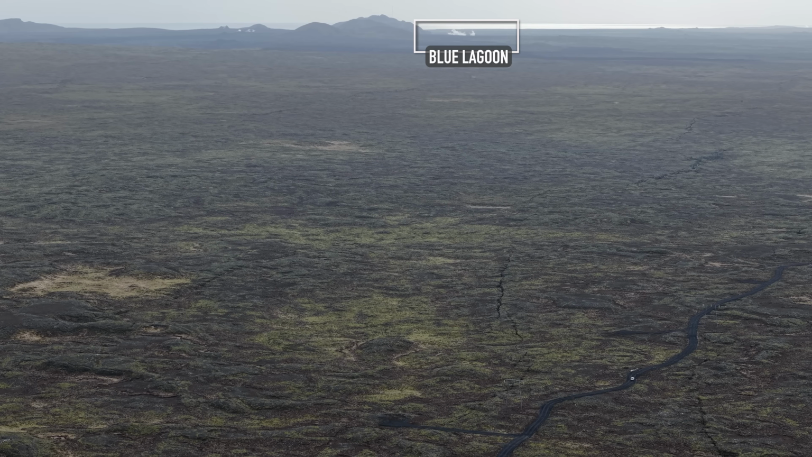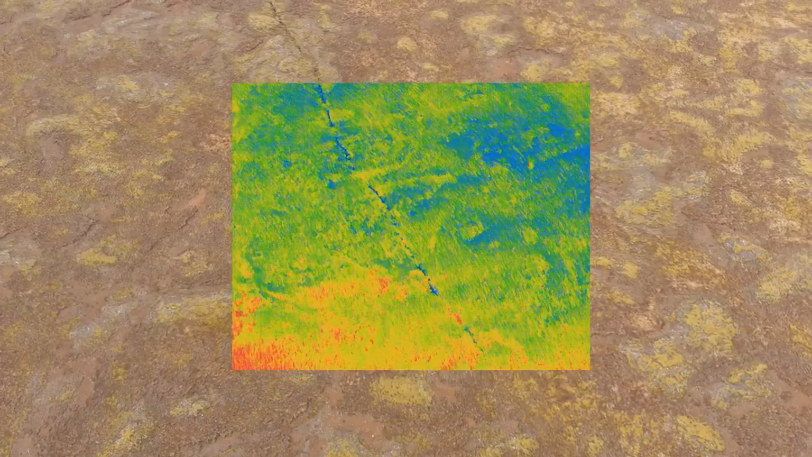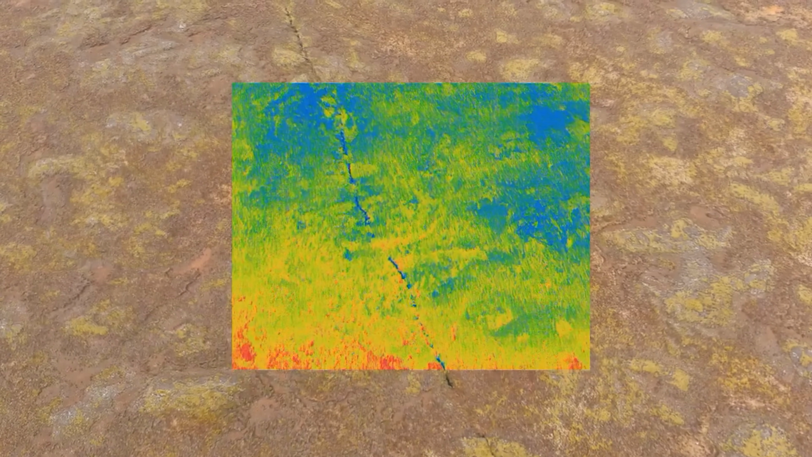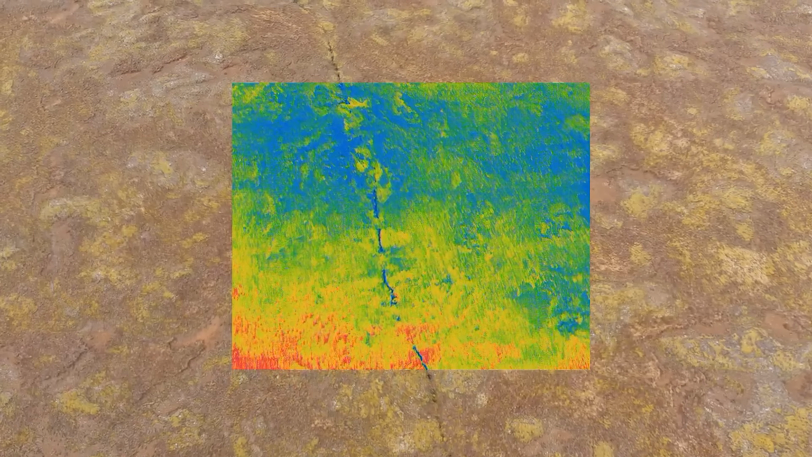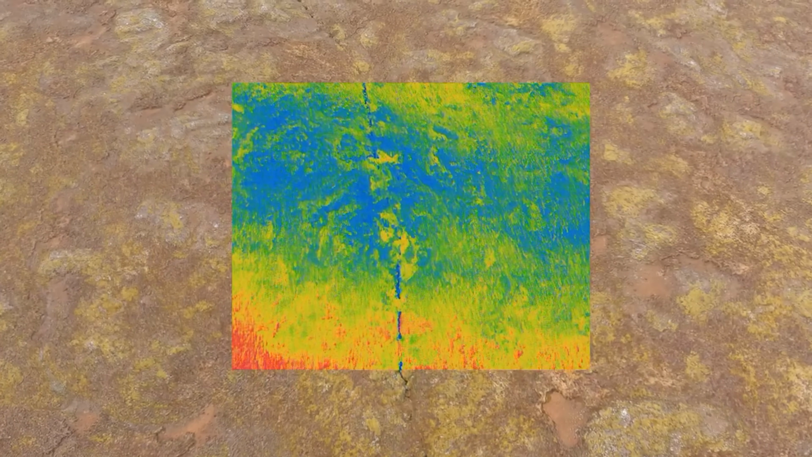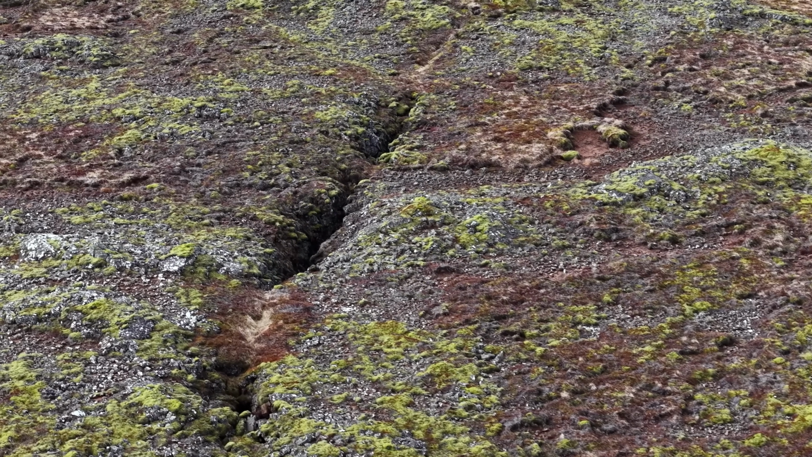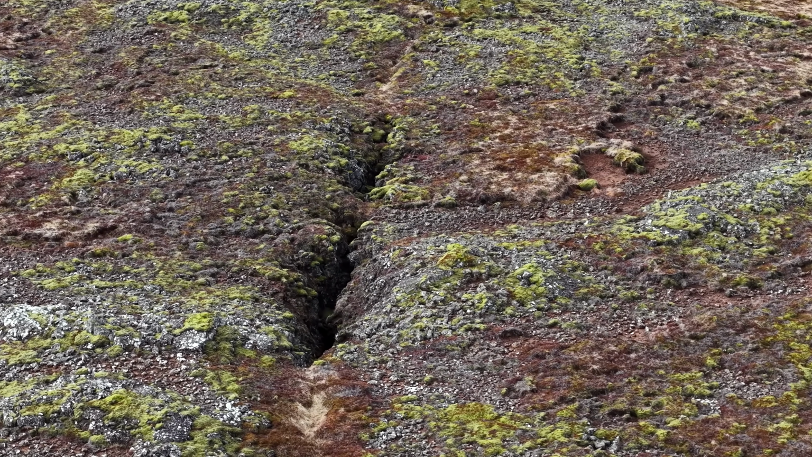And since I had the thermal drone with me, I just had to see if it would detect any anomalies above the fractures that had been widening. And it wasn't the case. The fractures were cold. So I left it like that. And it was then recently that it was brought to my attention that the magma had stopped at a depth of 1.5 kilometers, which has to mean that we came very close to a volcanic eruption there.